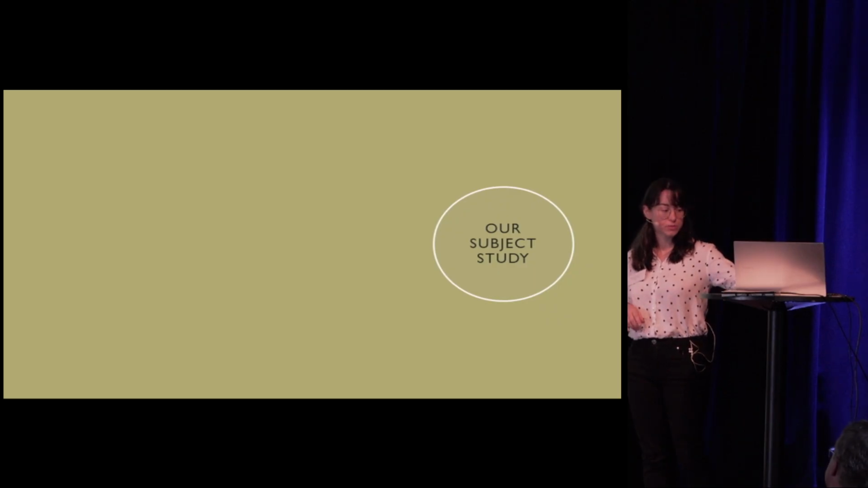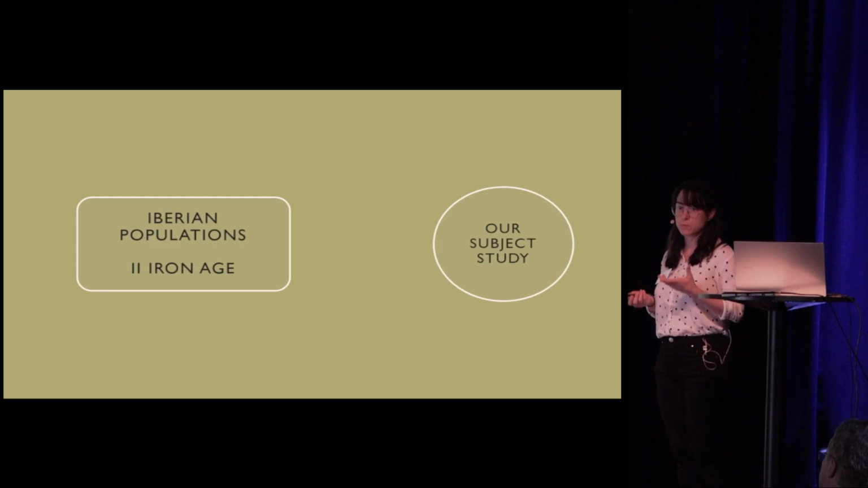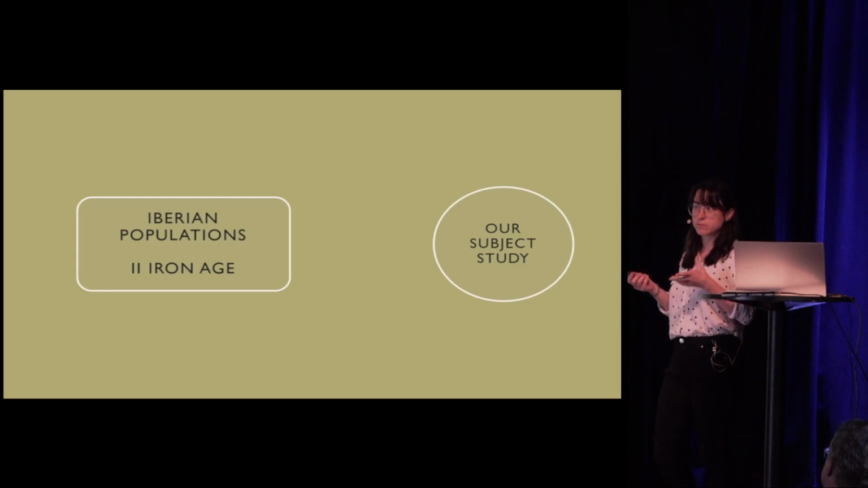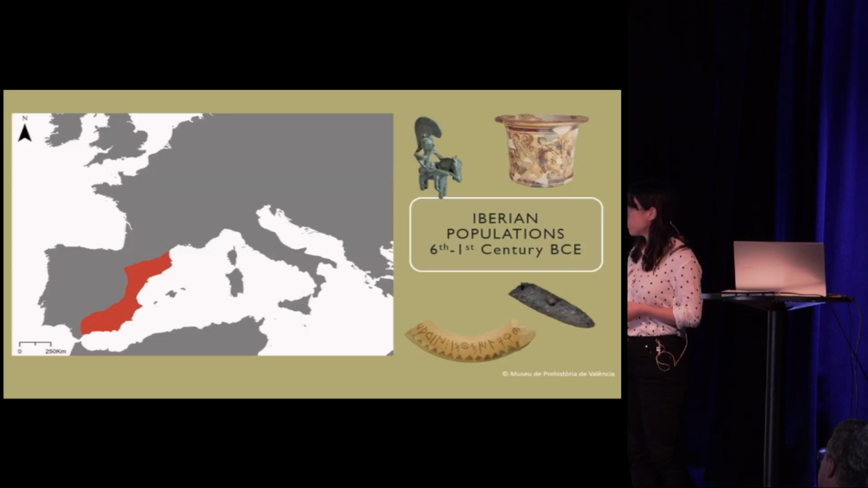So I wanted to introduce you a little bit, since we are a bit far, to the people we are trying to study, which are the Iberians. We call them Iberians. These are what we call Second Iron Age populations in the eastern Iberian Peninsula.